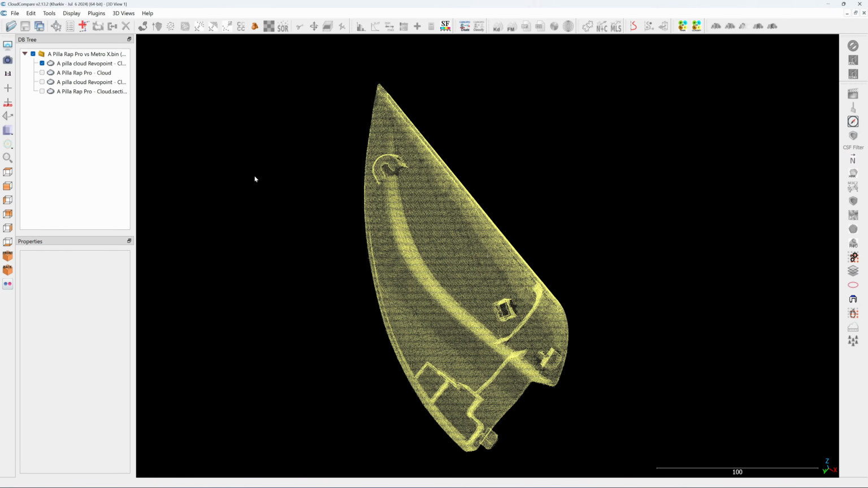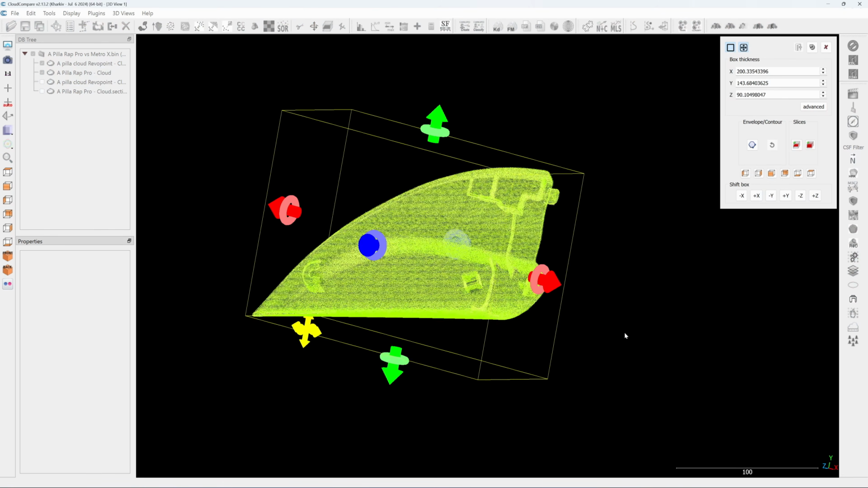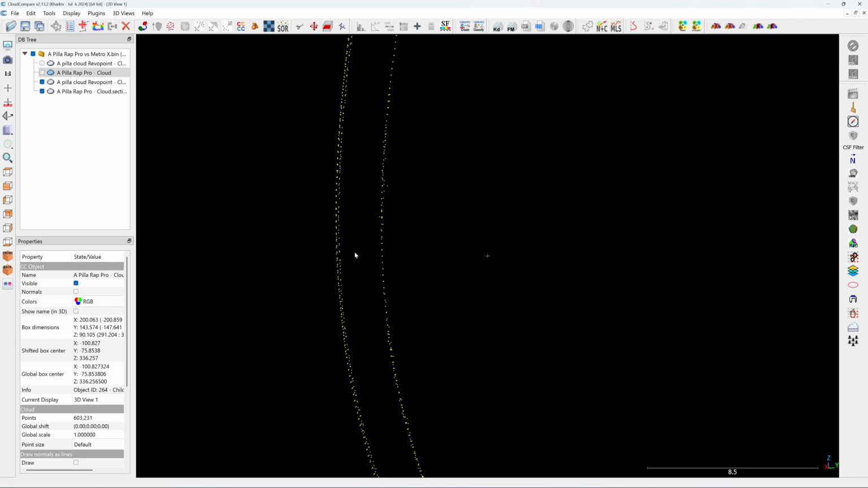So I put both of the point clouds from the Raptor Pro and Metro X into CloudCompare, merged them together, and then sliced a thin section, just 1 millimeter thick. I will display it here. The green one is from the Raptor Pro, and the yellow one is the point cloud from the Metro X. You can see that the point cloud from the Metro X, when sliced in a thin section, which we usually use for reverse engineering, is very faint because it has only 360,000 points versus 600,000 points from the Raptor Pro, so it's much less dense.